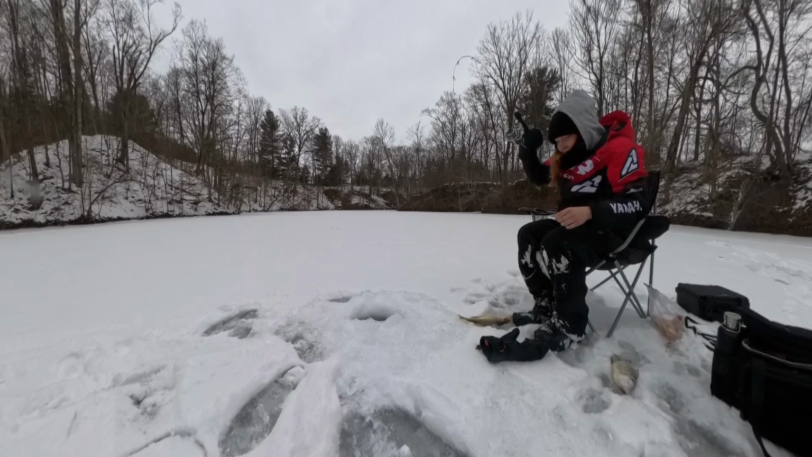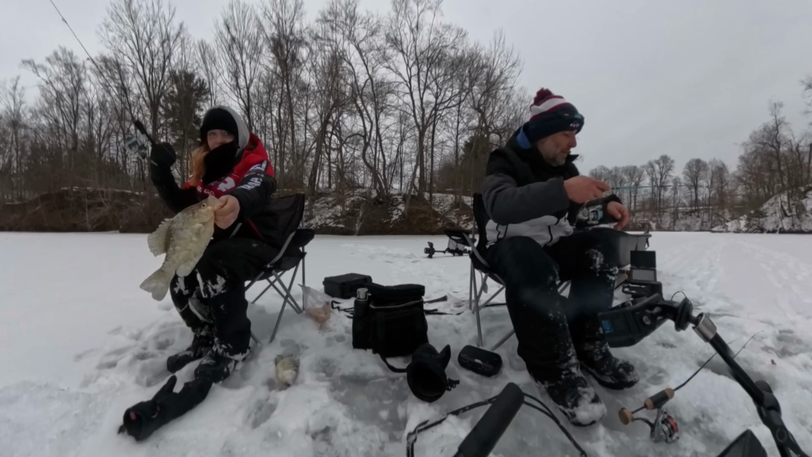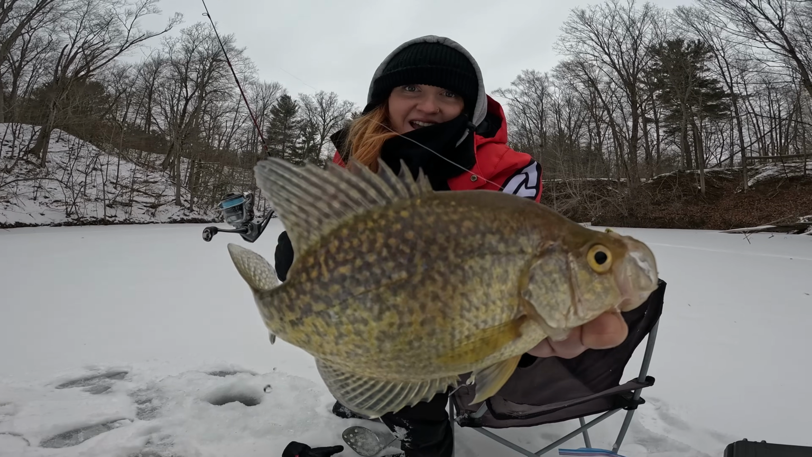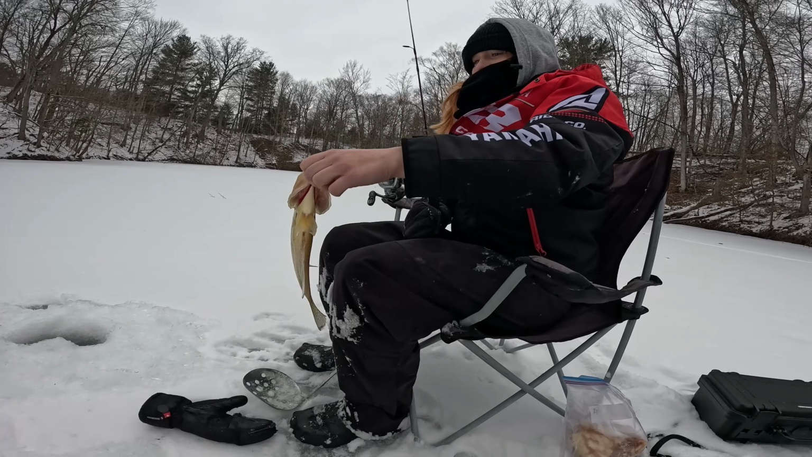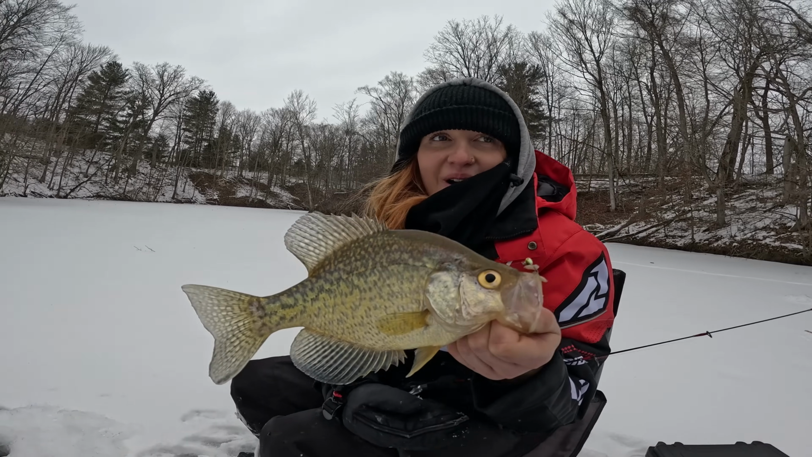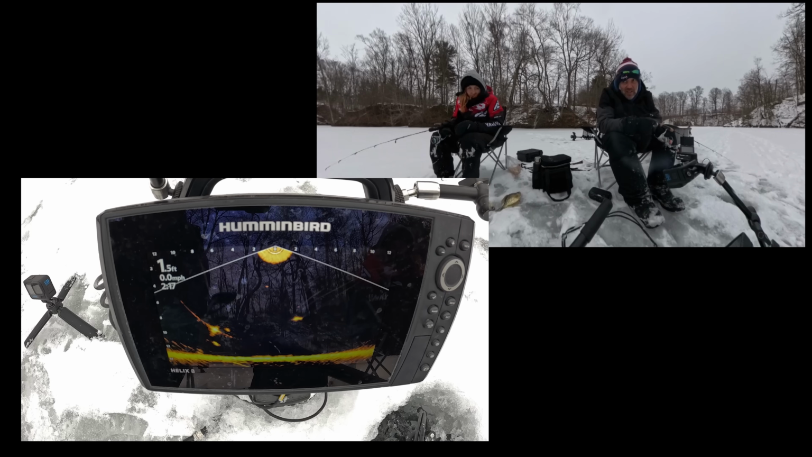Oh my god! Giant crappie. Look at that thing! Giant crappie, let's go. It's a big one. No way. That's awesome. Still not quite a bluegill, but I'm okay to catch these all evening. Well, not evening, all afternoon long.